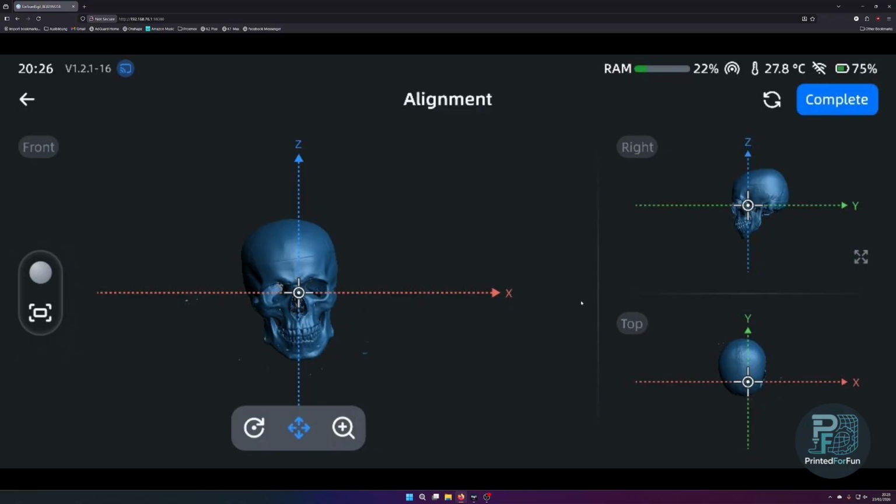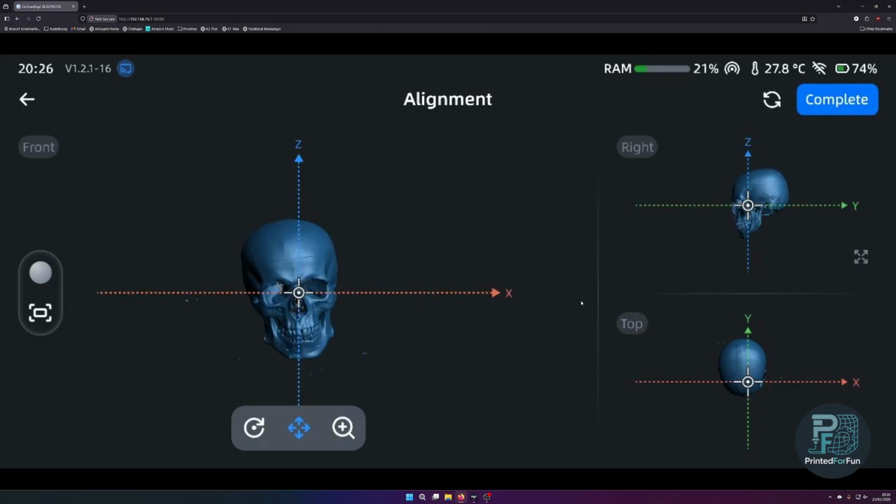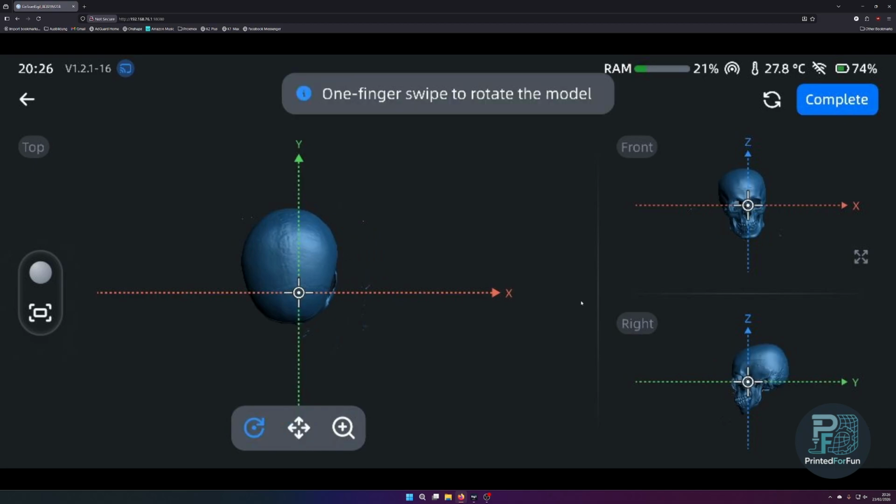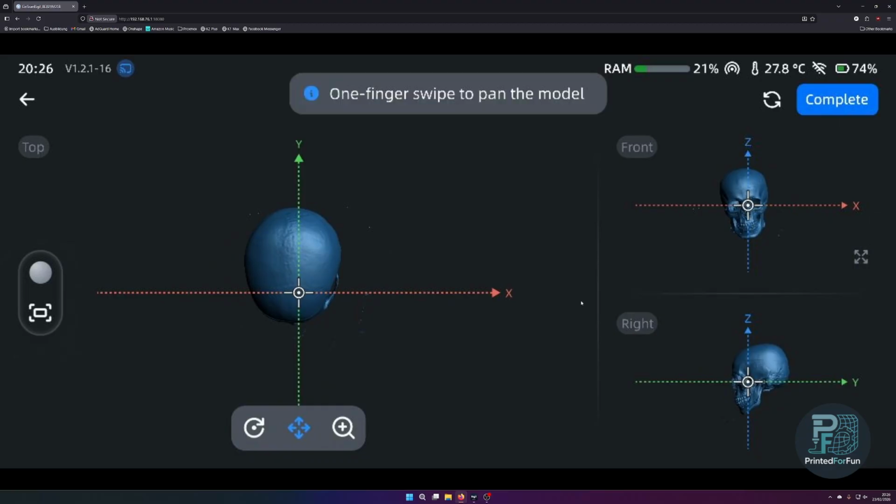And now we are in the alignment tab. How you have to understand it, or how you use it, is that you have the 3 views of the 3 planes: the front plane, the right plane, and the top plane. And on each of these planes, you can now do 2 operations. You can either rotate your part around the axis of the plane, or you can move it in the plane.